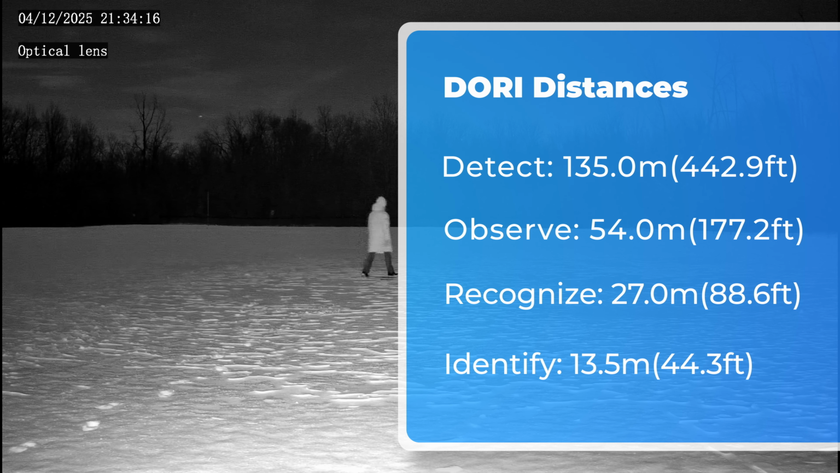On top of that, we also have our IP67 weather protection, and this model is rated down to -40 degrees Celsius for those colder Canadian provinces. We also have surge protection and support for internal micro SD card storage, which is handy if you want a backup of your footage. So now let's head to our test site and see how the thermal holds up against a standard IP camera.